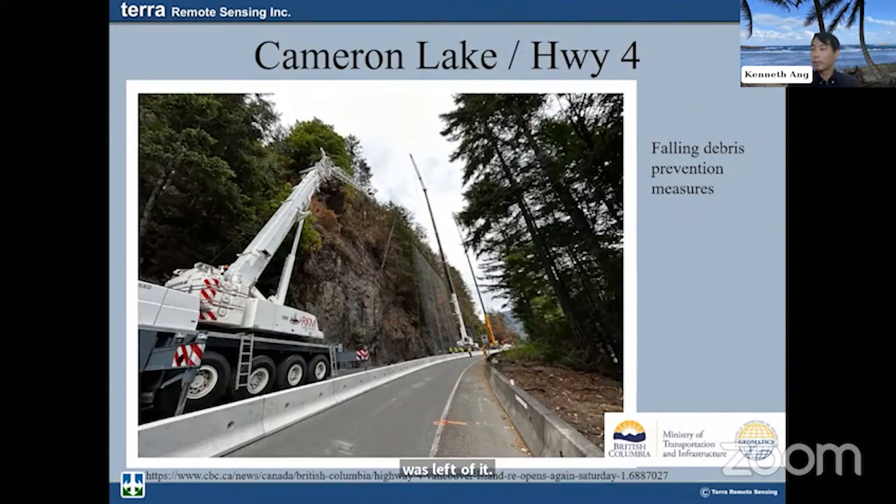So this was another result of the fire, and how our data could have helped there. Because of a few areas where we knew that it was unstable, the MOT will set up these 2 cranes 24 hours with operators in them to bring up this big wire mesh to help prevent rocks from spilling onto the road there.